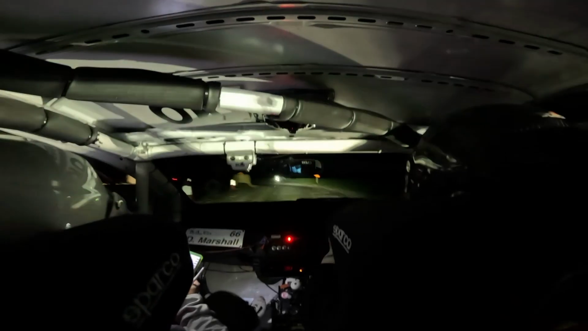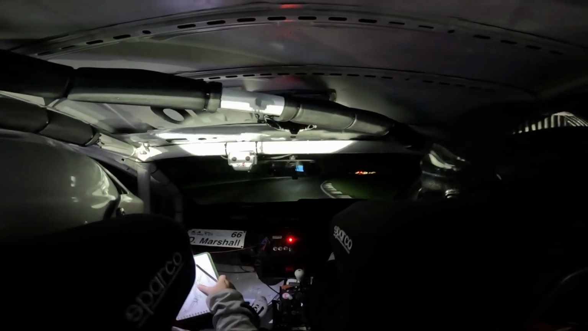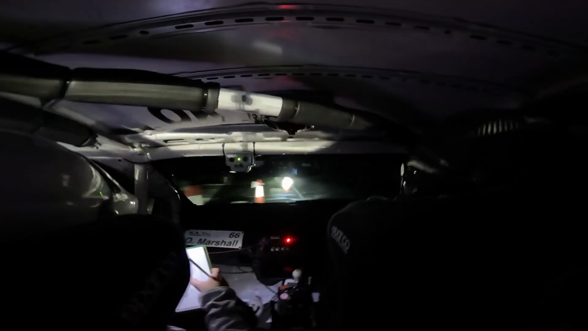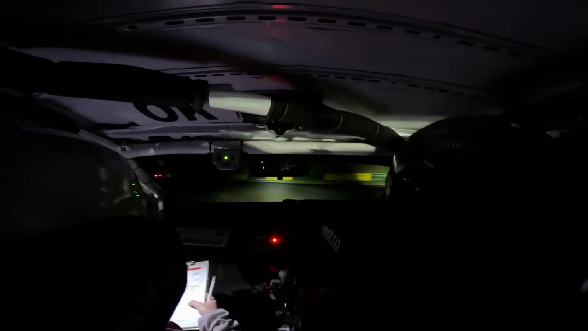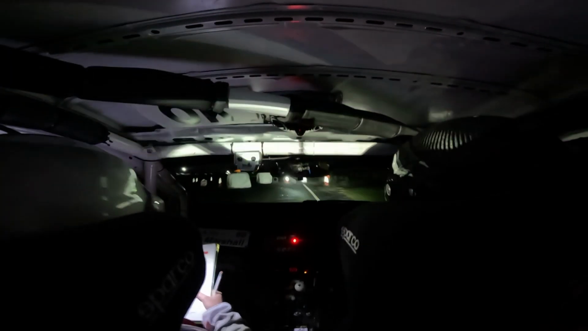Left into square right. And we're going to the open chicane. Bloody hell, I can't see. We're going square left, into square right, and then square right into square left.